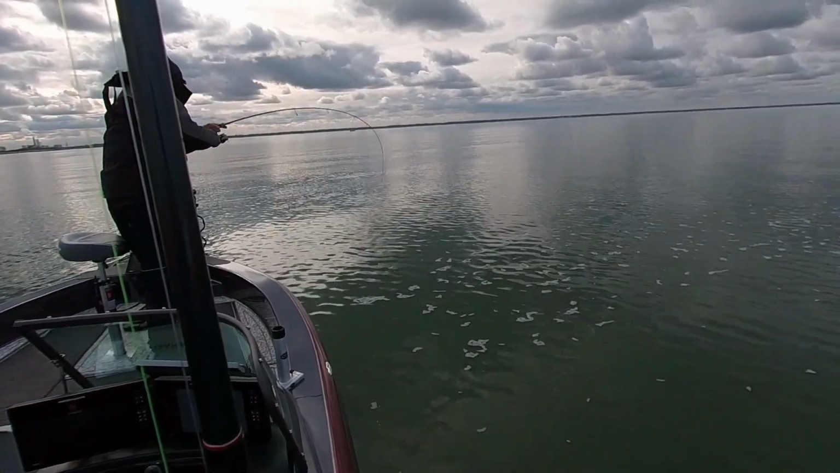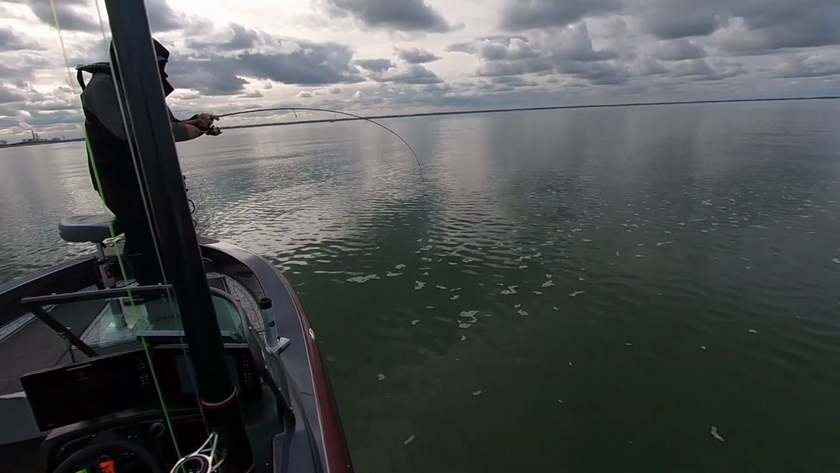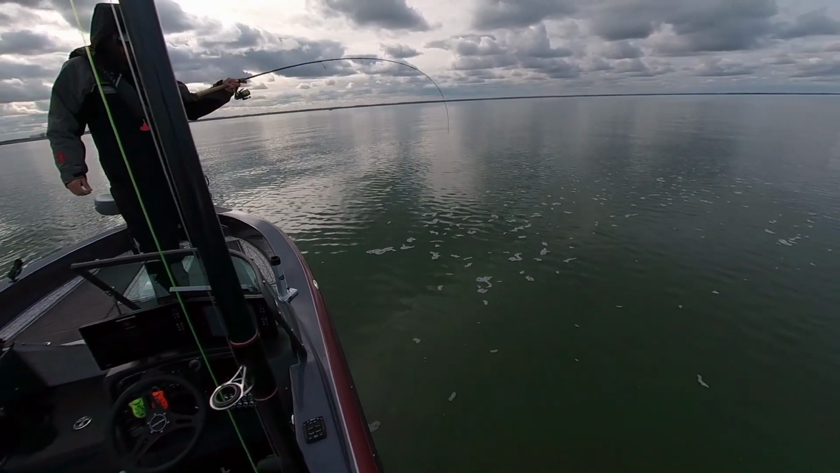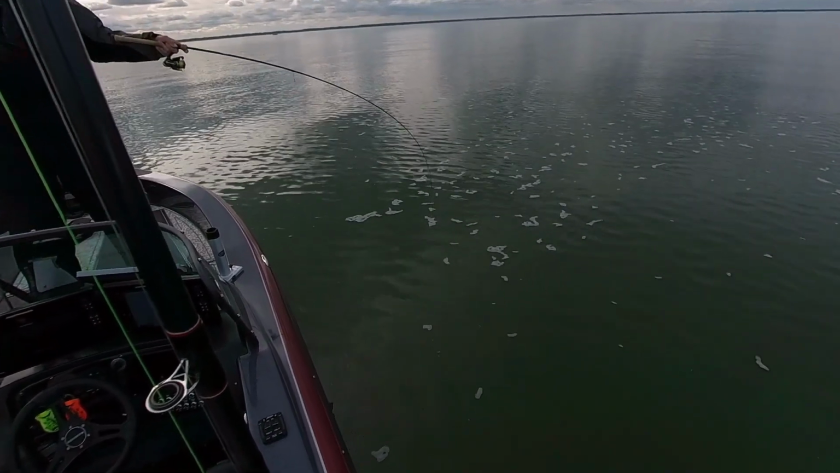And this one hooked up right next to the boat. Threw over top of him and worked him back into the boat, and I caught this one vertical jigging right next to the boat, but on bottom. Was able to entice this one to bottom. The power of the Livescope.